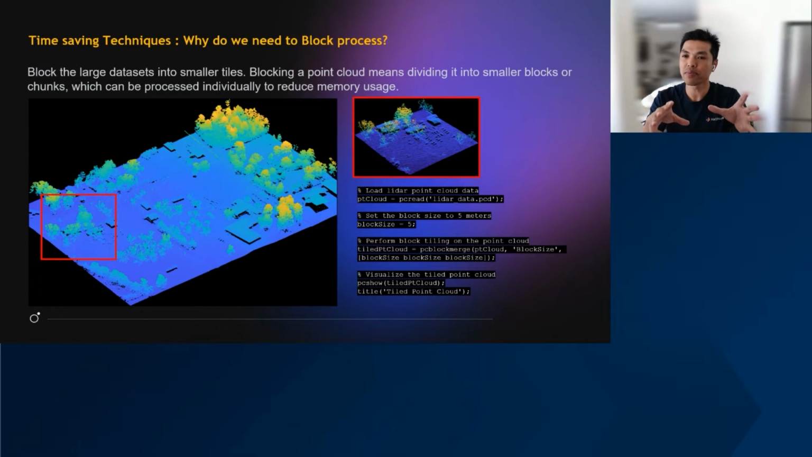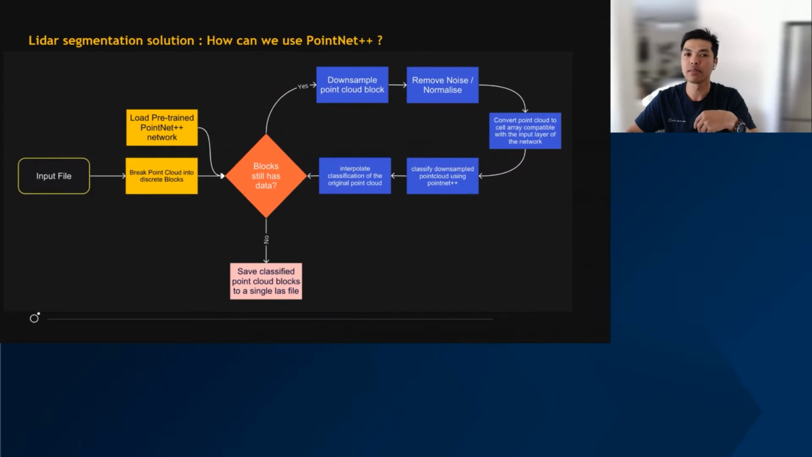So we've got these three covered. I wanted to move on to the workflow of how we do it and how we utilize a bit of MATLAB with our code to process this. So this is the workflow into segmentation. The segmentation that we're going to discuss here is PointNet++, and this is the workflow that we use.